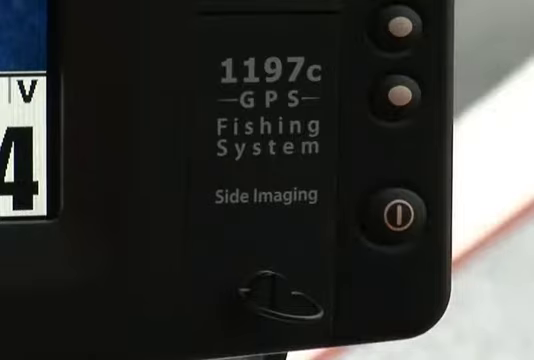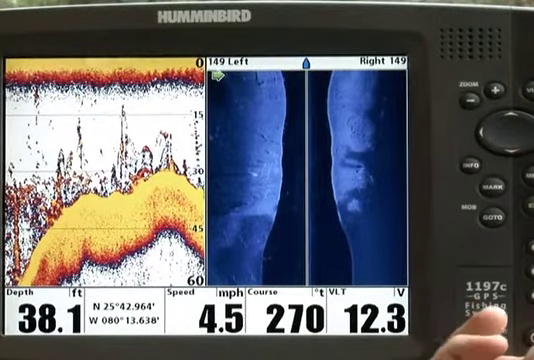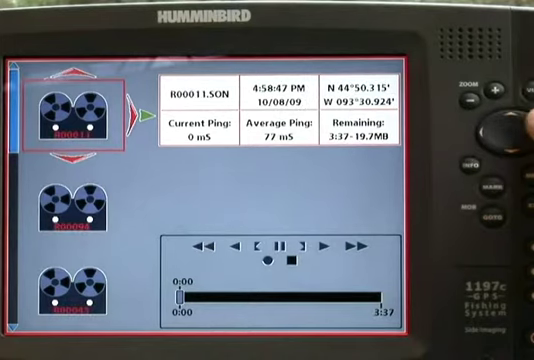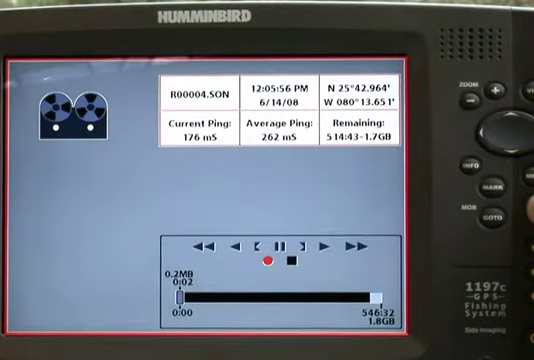To record sonar readings, you must first install an SD card in your unit. Once you've installed the card, use the View button to go to the Snapshot and Recording View screen. Here, the controls work much like a VCR. Simply hit the menu button and press Start Recording to begin recording.